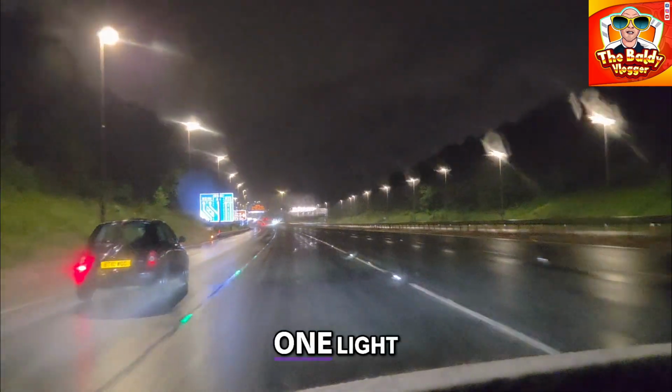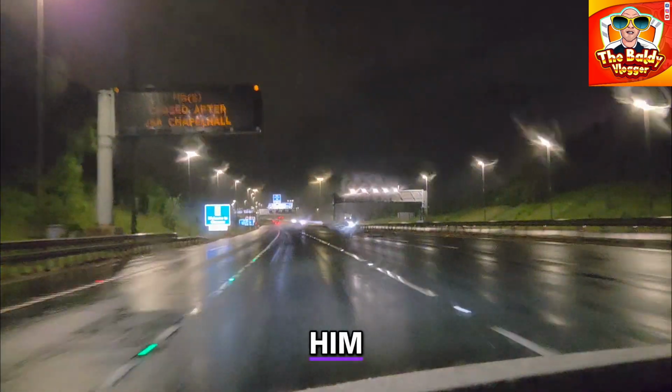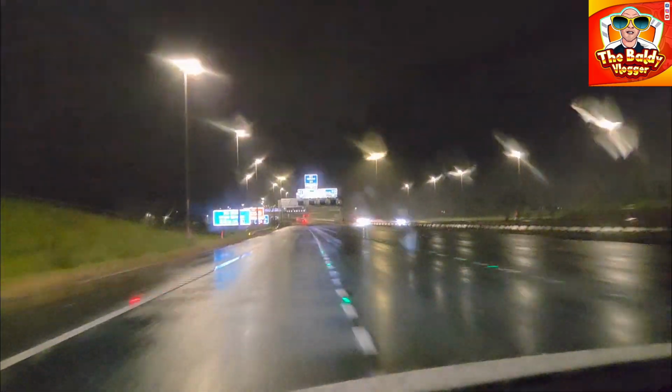Behind him, but it's one light missing, and yeah, I don't want to get behind him, so I shall get in front of him. There we go.